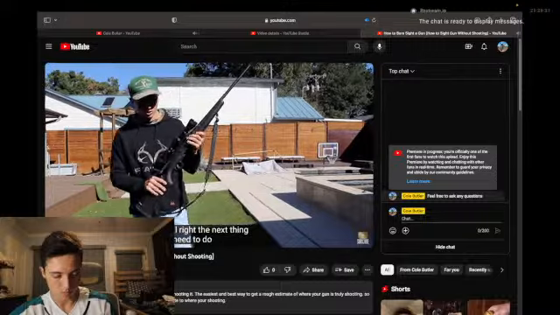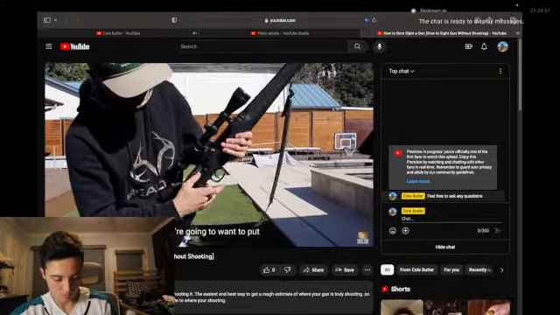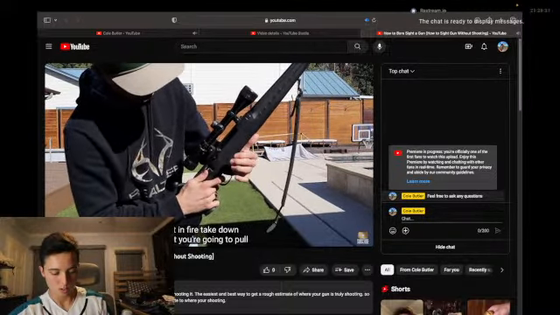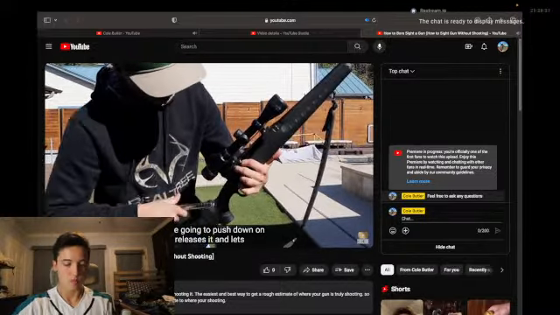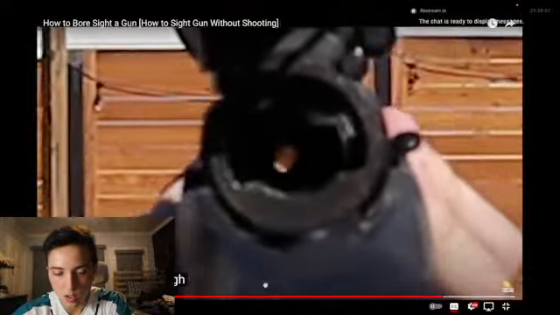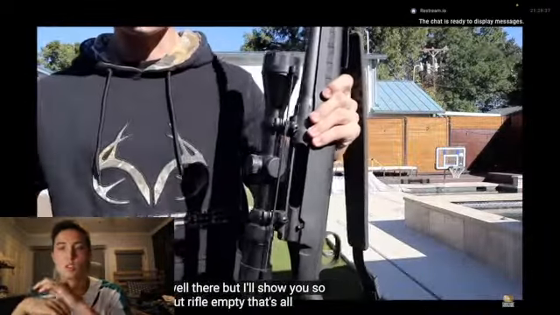Alright, the next thing you're going to need to do is actually remove the bolt. To do that for this Savage rifle, you're going to want to put it in fire. Take out the bolt: you pull the trigger and push down on this button. That releases it and lets the bolt fall right out, so that you can actually see through the rifle. Can't really see it that well there, but I'll show you. So, bolt out, rifle empty. That's all you're going to need to do.